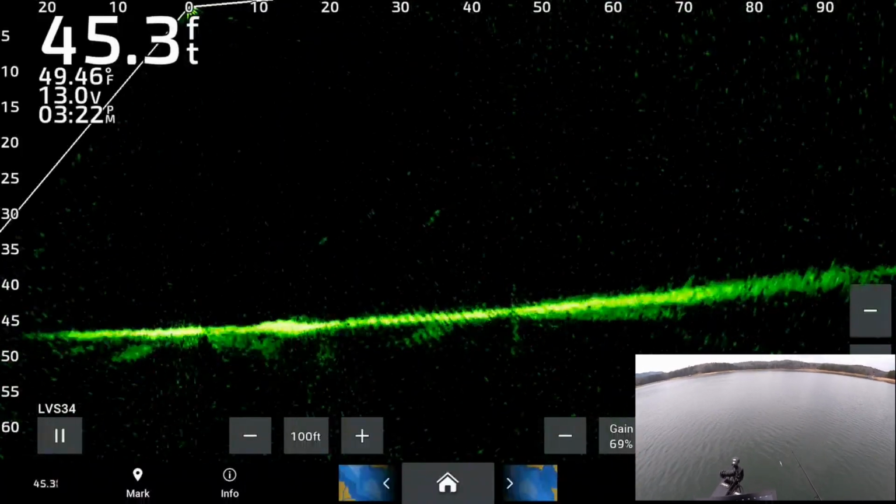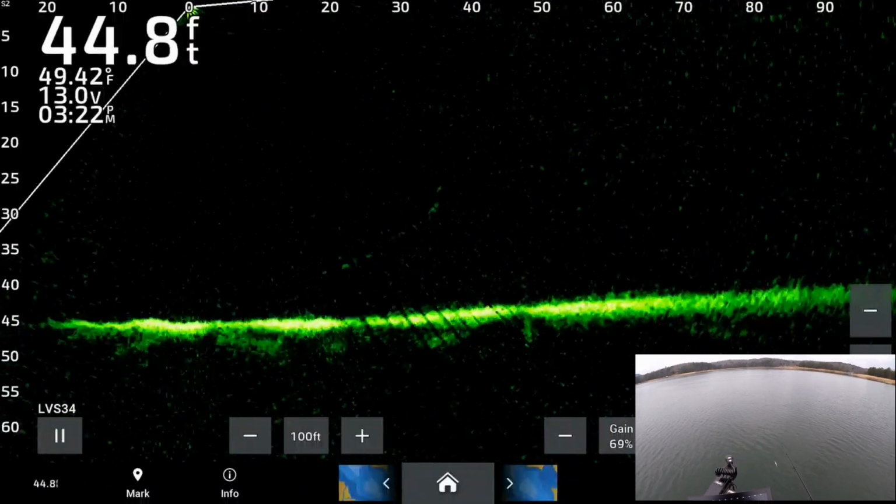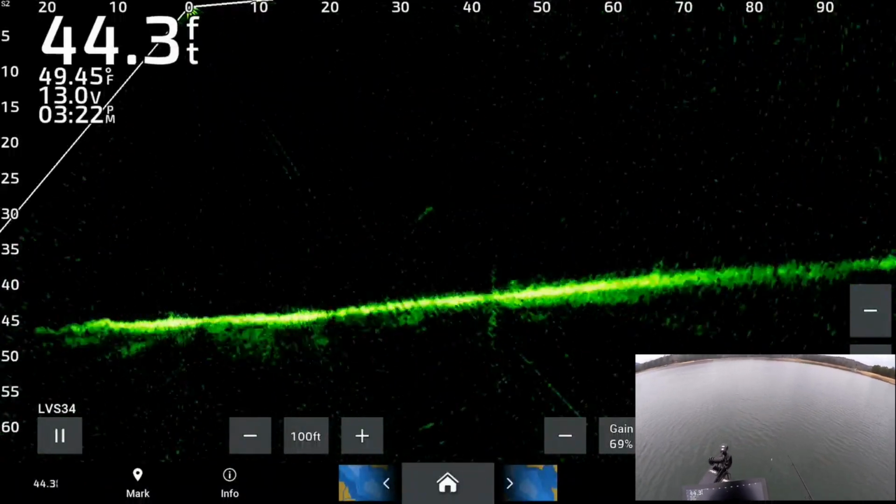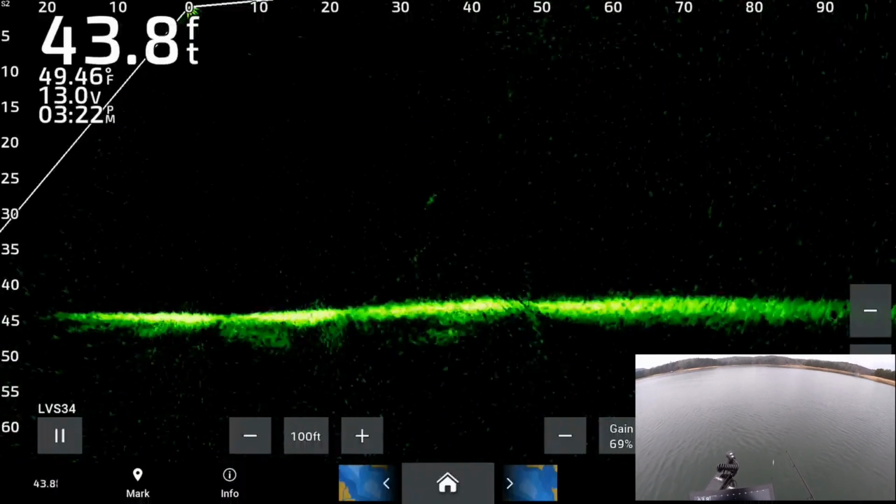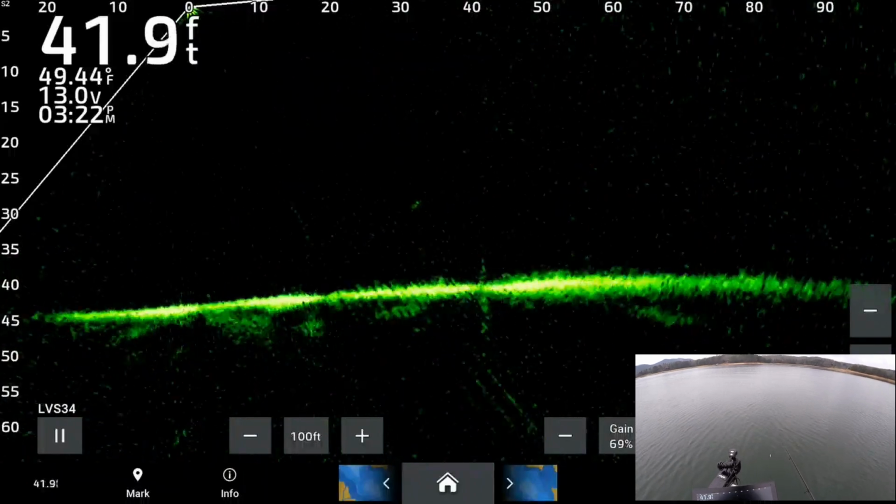Which is normal. Typically, if they'll come up and look at it, it's just a color thing at that point, why they won't commit. Usually if you just switch colors, typically you can find a color where they'll commit to it and bite it.